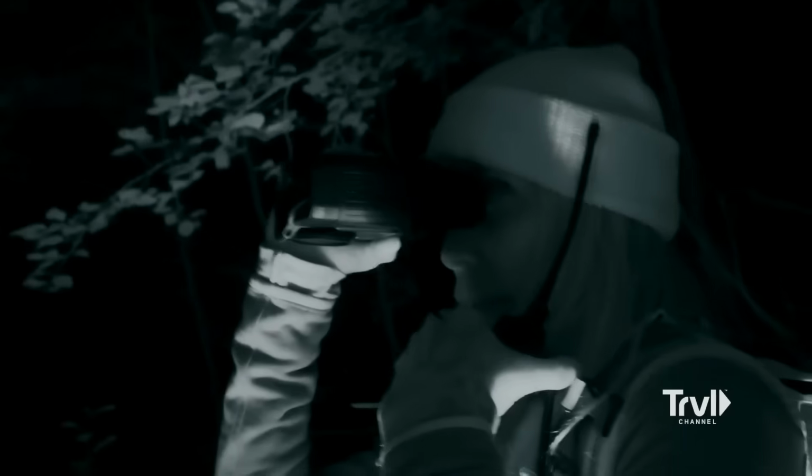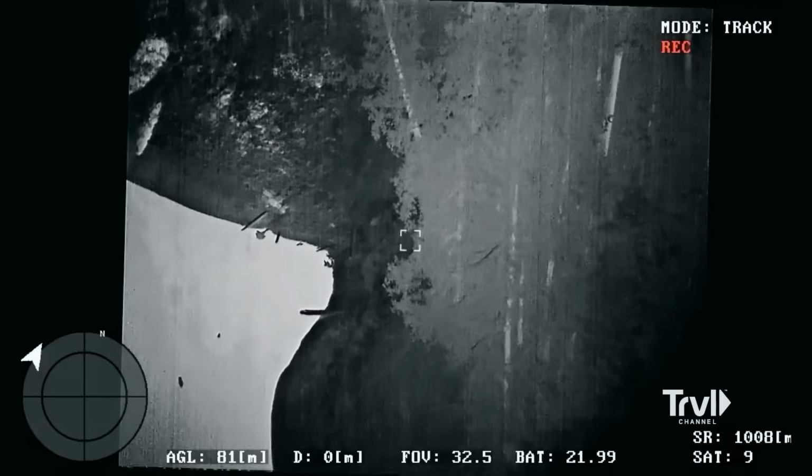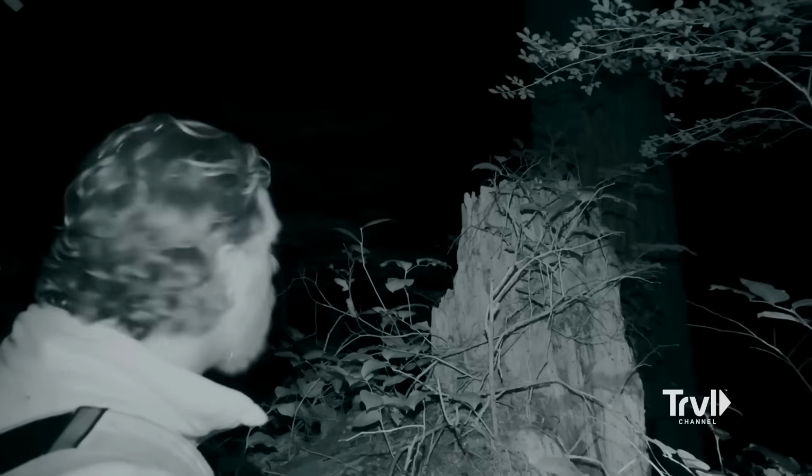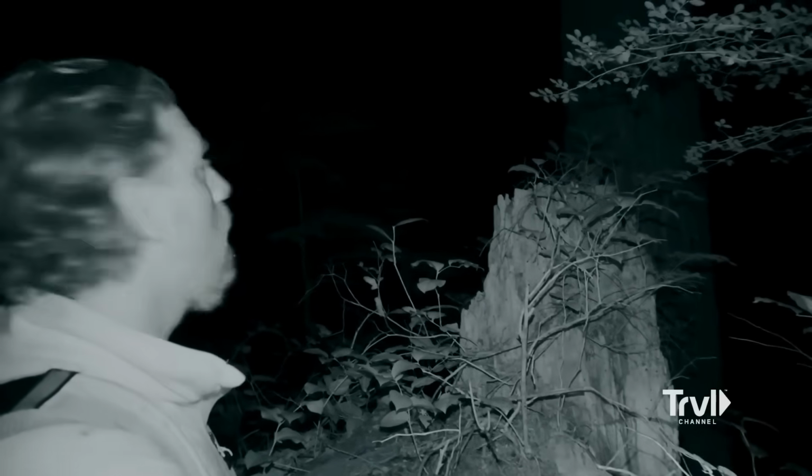Mireya froze. Her instinct pulled her still. There it was, a shift in the air, subtle, but real. Something was moving nearby, changing its position, staying just out of sight, but close enough that she could feel it before she could see it. Yet the thermal camera showed nothing. Ronny cycled through the feeds, one after another, confusion creeping into his voice. The technology wasn't failing, but it also wasn't helping. The sensors remained silent. Still, she crept forward.